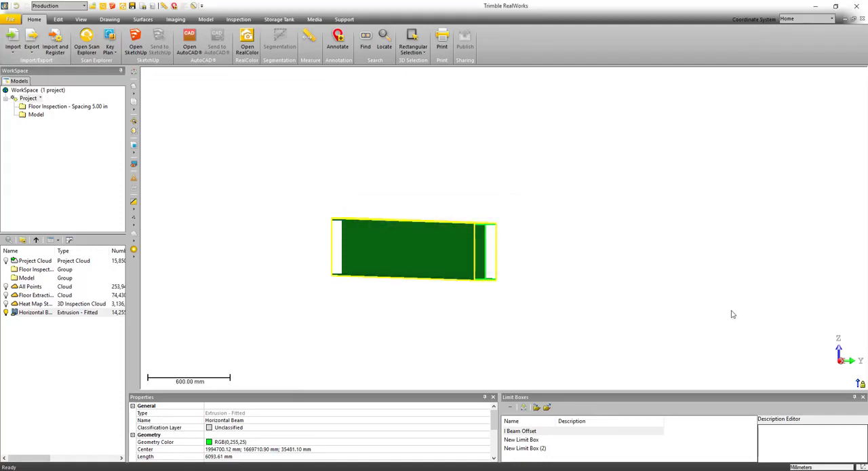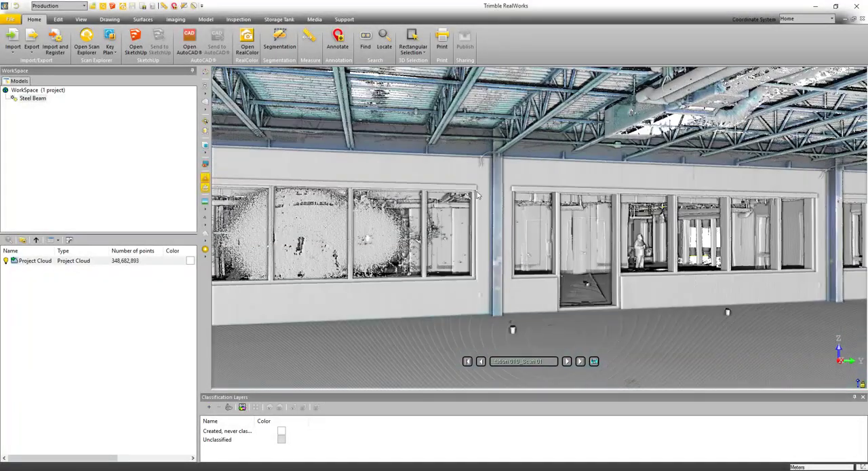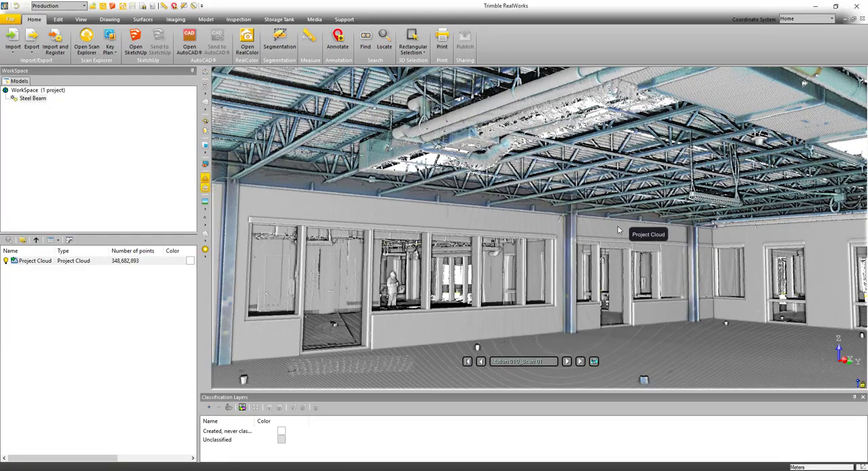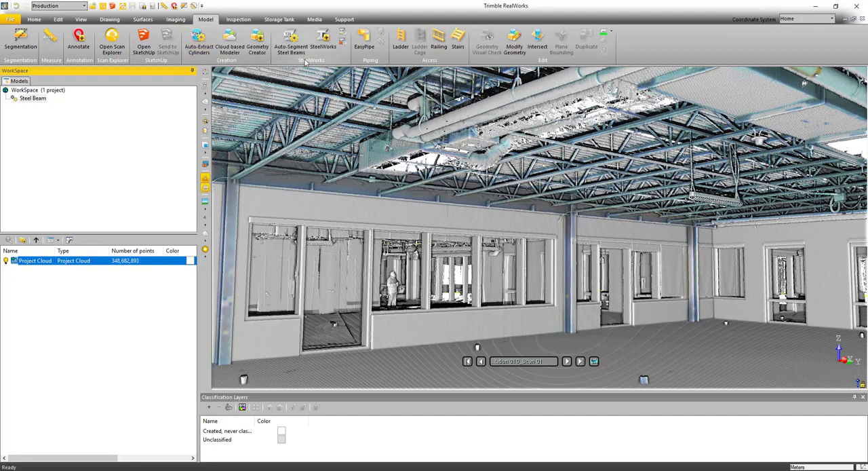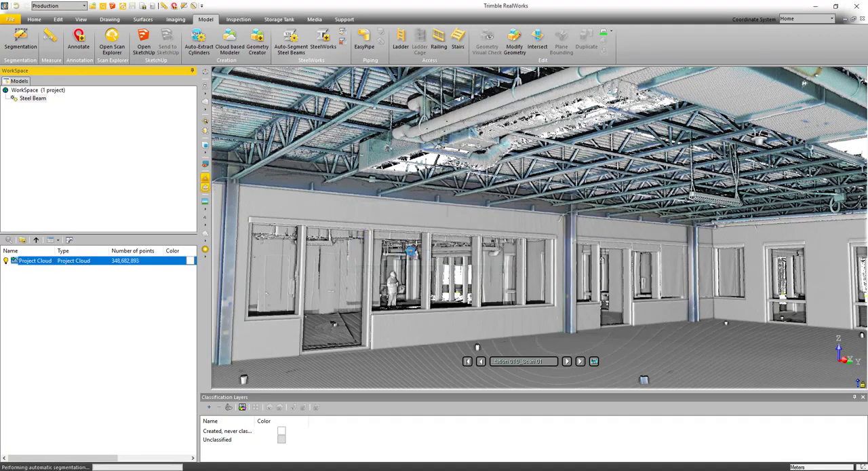Now this next tool is really exciting in that it's using artificial intelligence to go through and automatically segment out steel beams from the point cloud. So you can see if I go to the Model tab, use the Auto Beam Extraction, it's going to say my computer meets a few parameters, particularly the video card, and then it's just going to start processing. Now it's going to take a little while, so we're going to fast forward again.